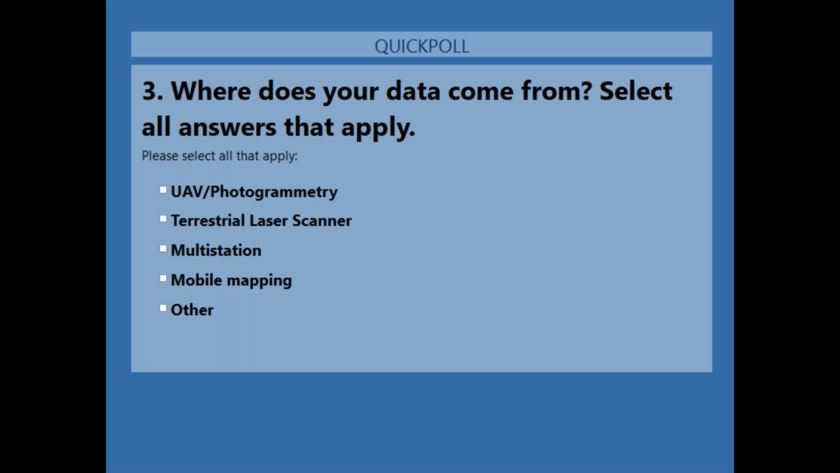Who do you think is going to be the most, Jennifer? Probably terrestrial, but we might be surprised. We might be. It's always interesting to see these results.